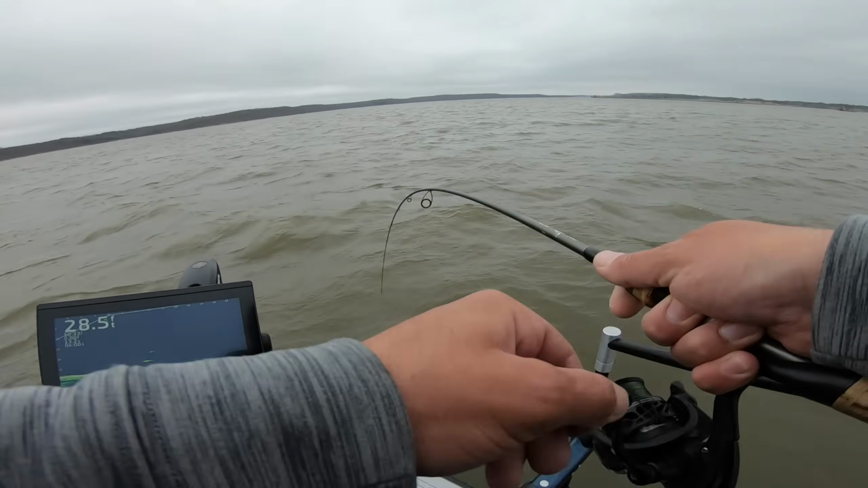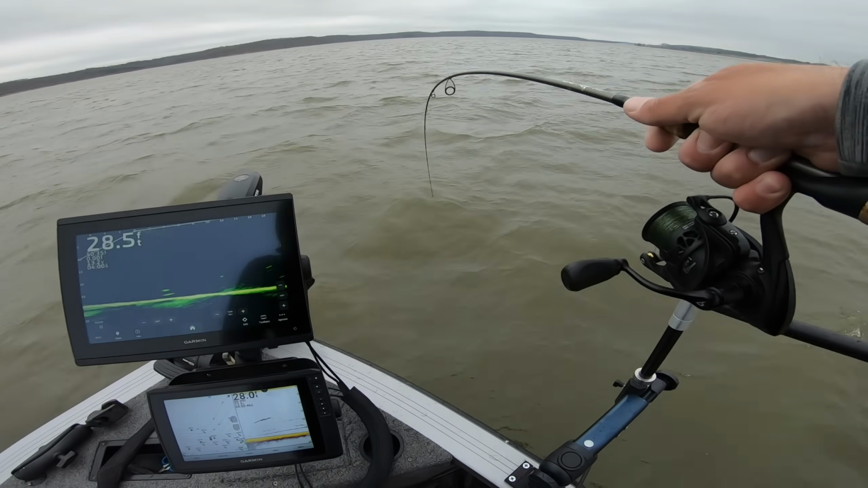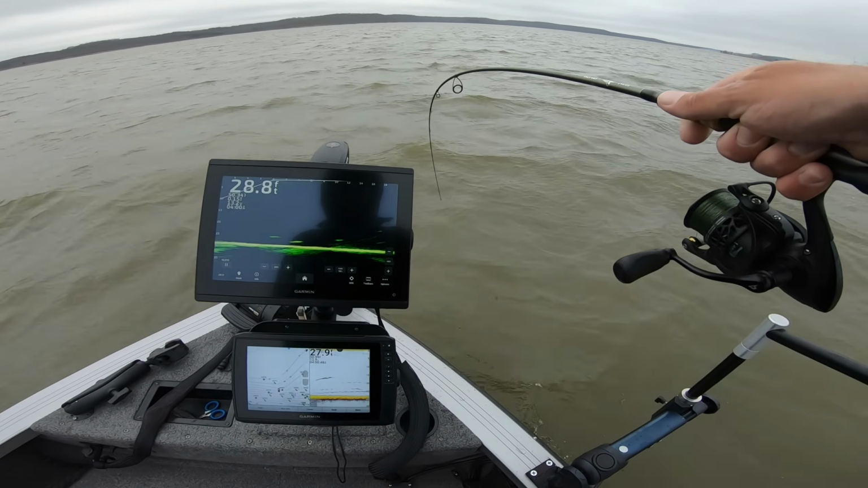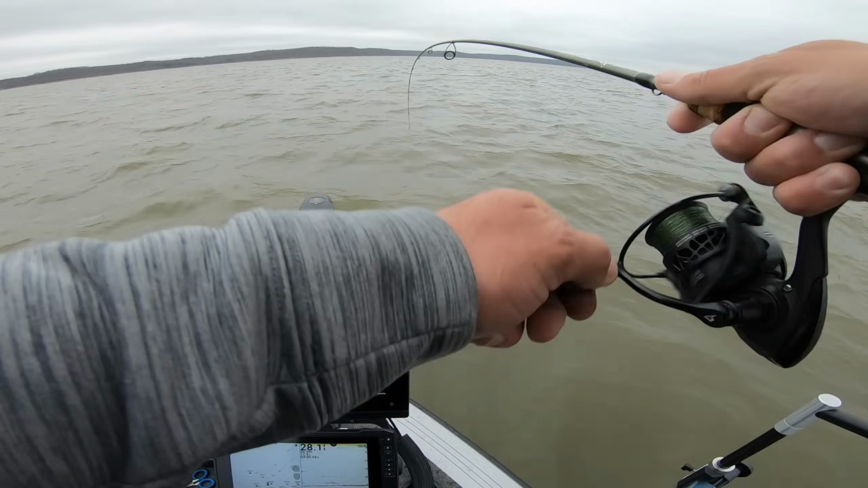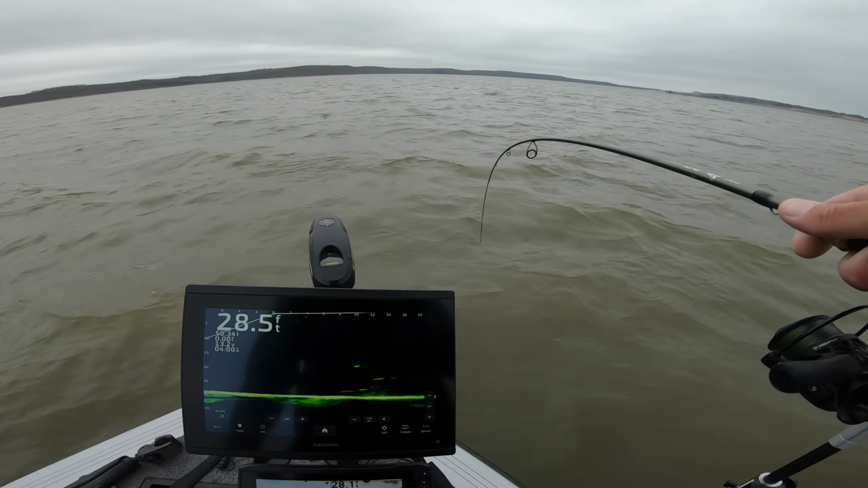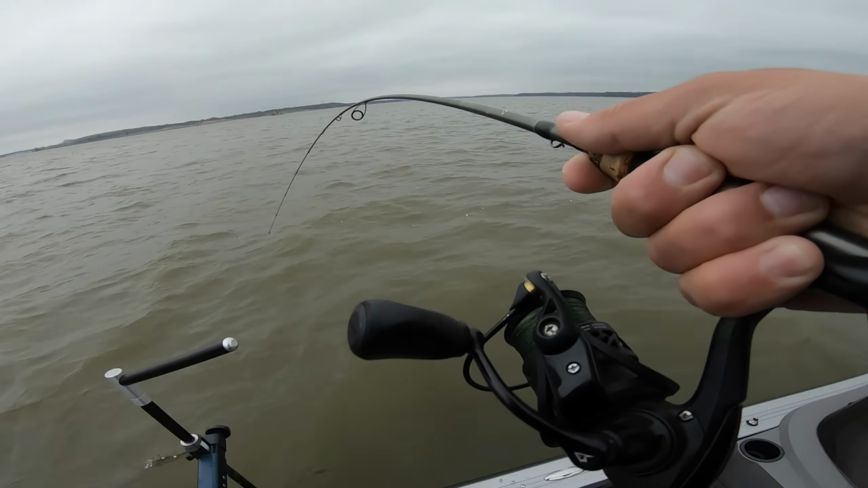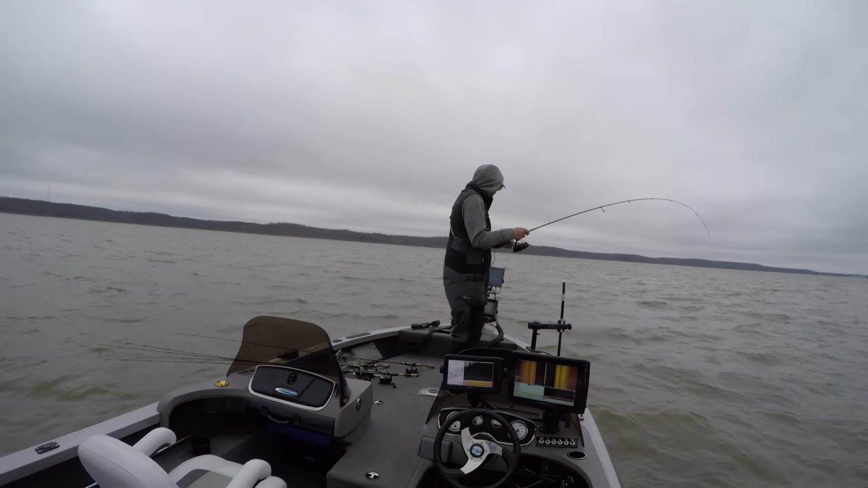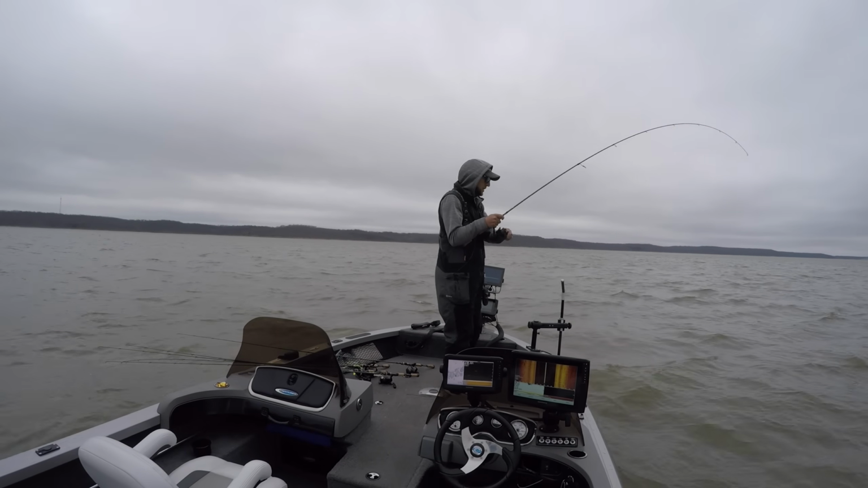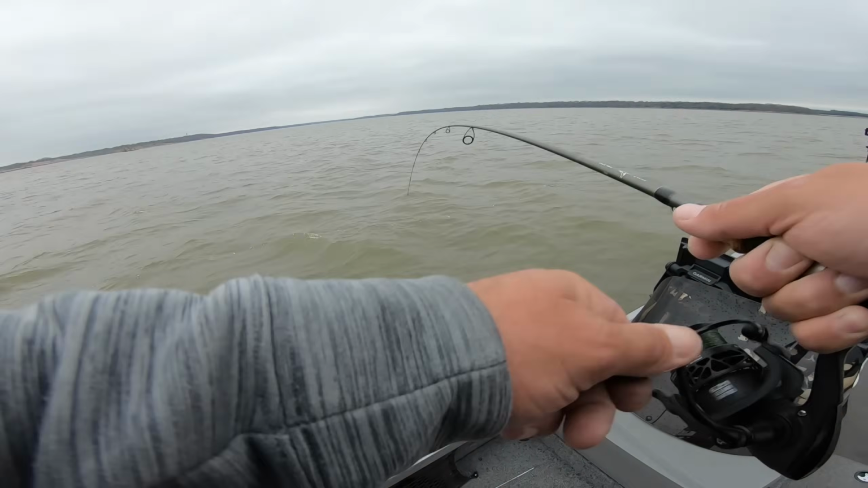Oh, I got one, and I forgot to turn the record feature on the Garmin LiveScope. Crap, and it's big too. Oh my God. Boy, I wish I would have had that recording. I hadn't even gotten a chance. Yeah, that's a big one. That's big. God dang it. I get this fancy new graph where I can actually record from the screen, and I don't even use it. Oh, he's here.